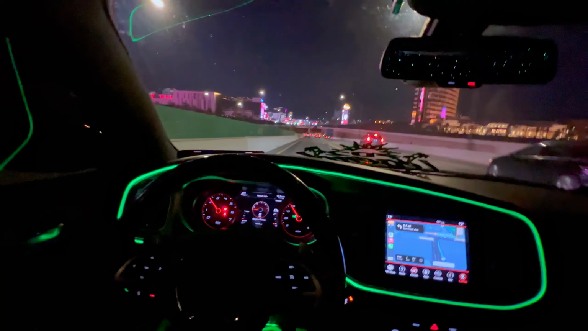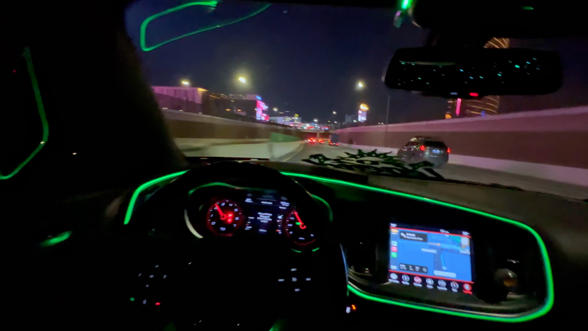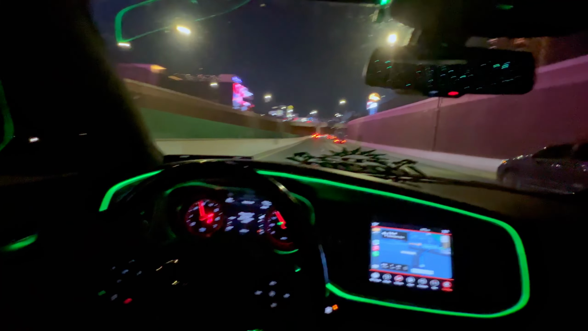I don't know though. I will not be rolling my window down for this hill. But I will be flooring it.